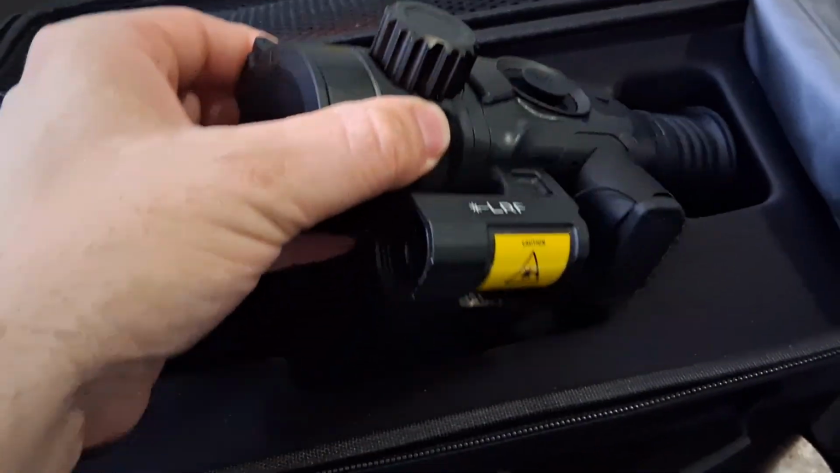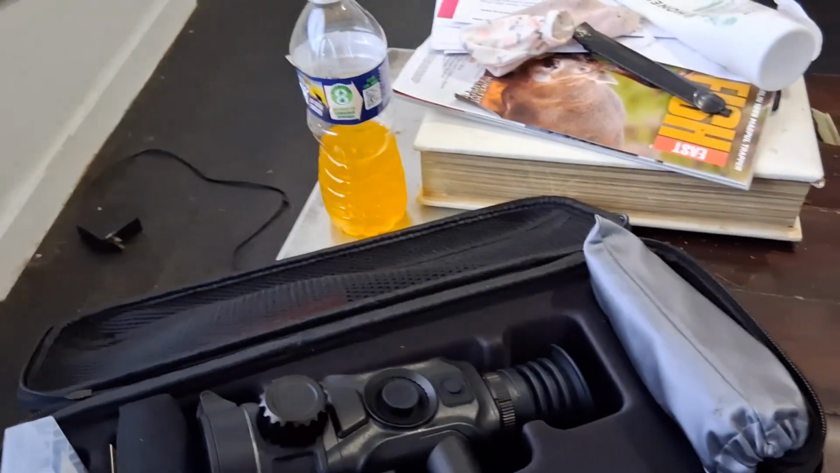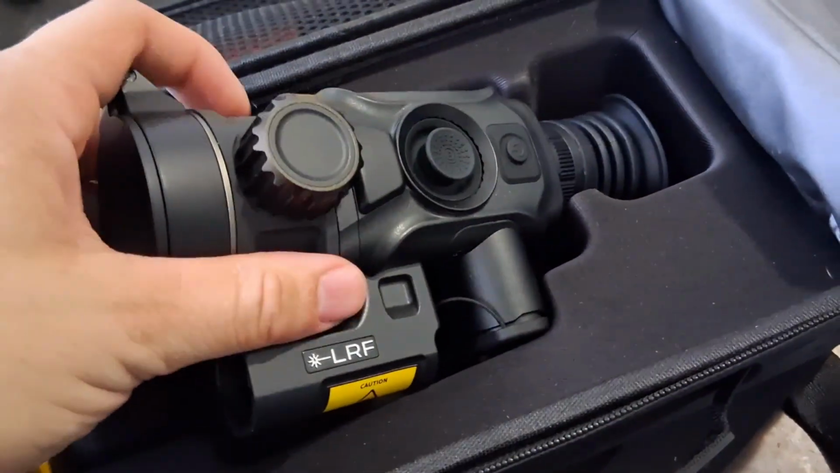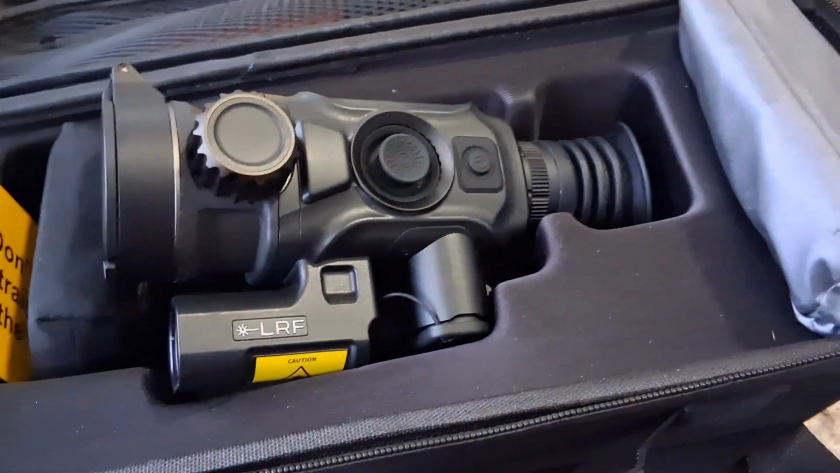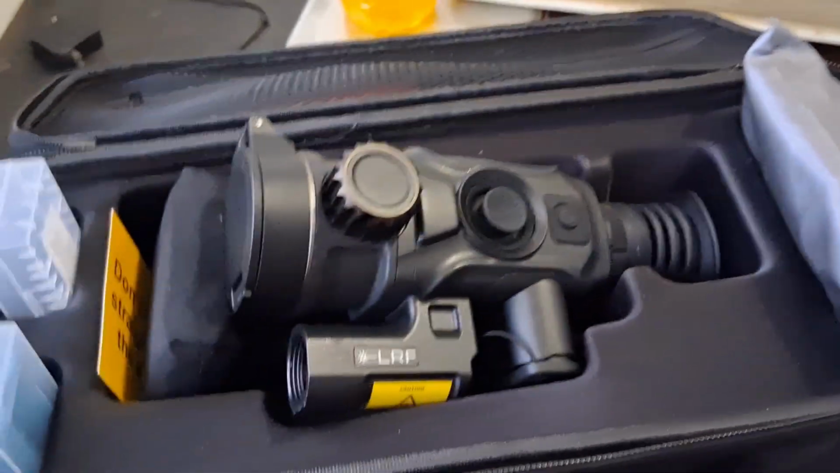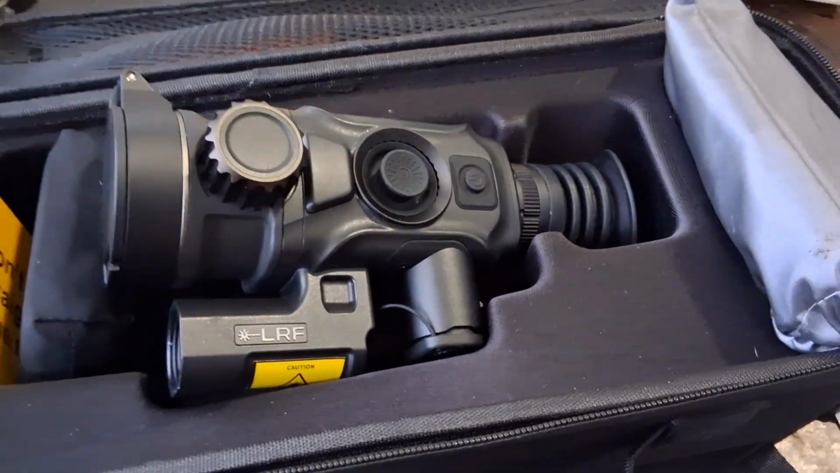It's made of aircraft grade aluminum, which I like. You know, weight doesn't really matter too much to me on a hunt. I don't walk in very far on most of my stands, so it's not going to make much of a difference for me. But for other people, if you are hiking into a stand, it's something to take into consideration. It is 27 ounces, so it does add considerable weight to your rifle.